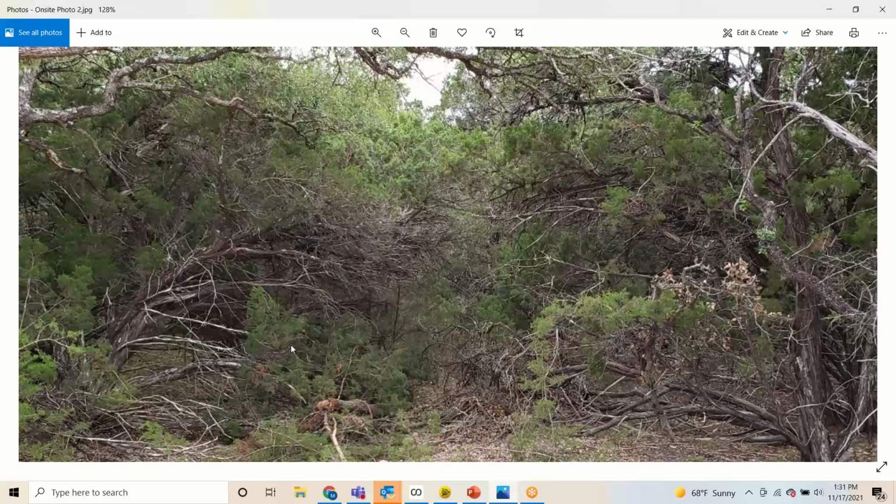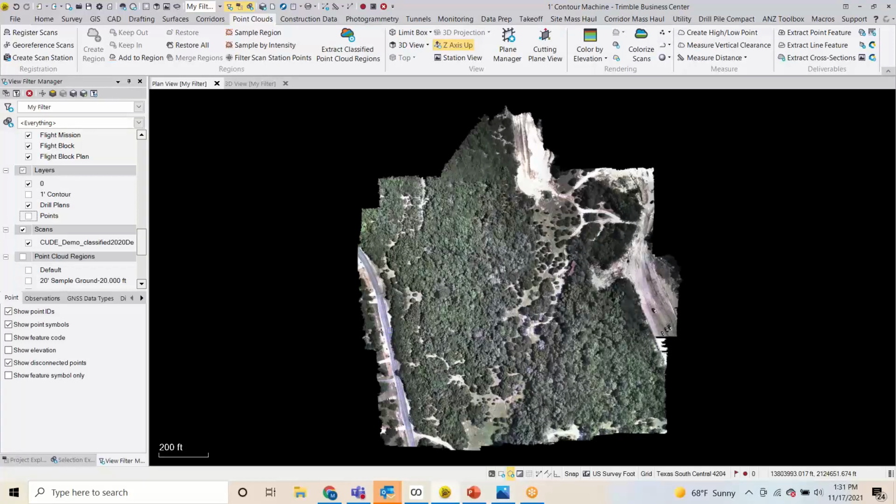The customer actually estimated it would probably take about 2 weeks or even more of field time to actually topo this entire site by hand. It's about a 35 acre site, fully vegetated like you see here.